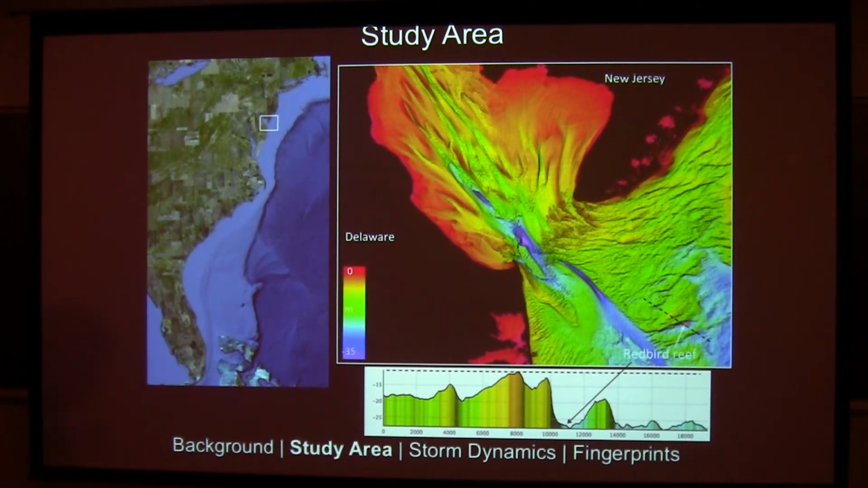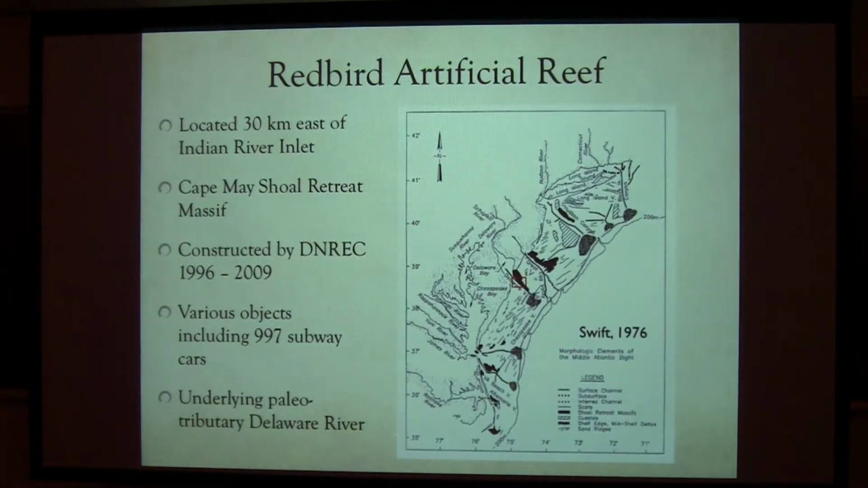We drain out all the water from Delaware Bay. You can see, when it was at the peak of the last glacial maximum, it was a deeply incised river flowing out across the shelf. And as sea level rose, the shoreline retreated landward and upward. Cape May used to be down here and retreated back this way. And it left behind a series of shoals that Don Swift called the shoal retreat massif. So here we're focusing on the Cape May shoal retreat massif, and there are several up and down the system.